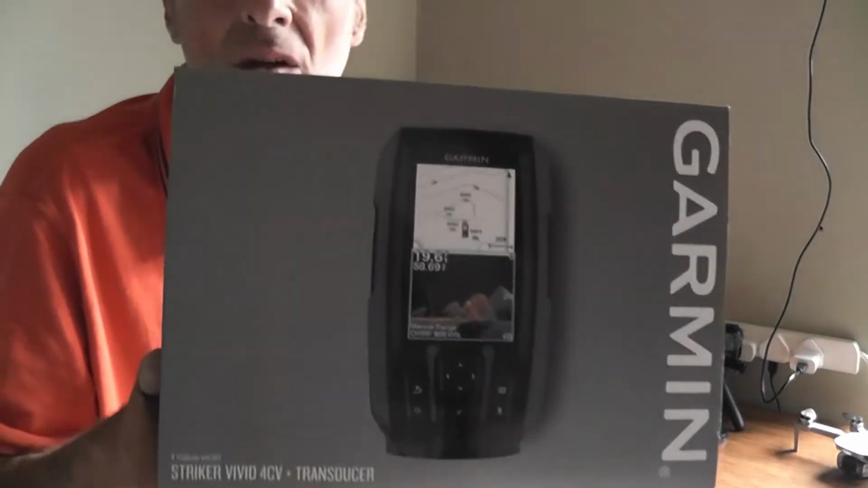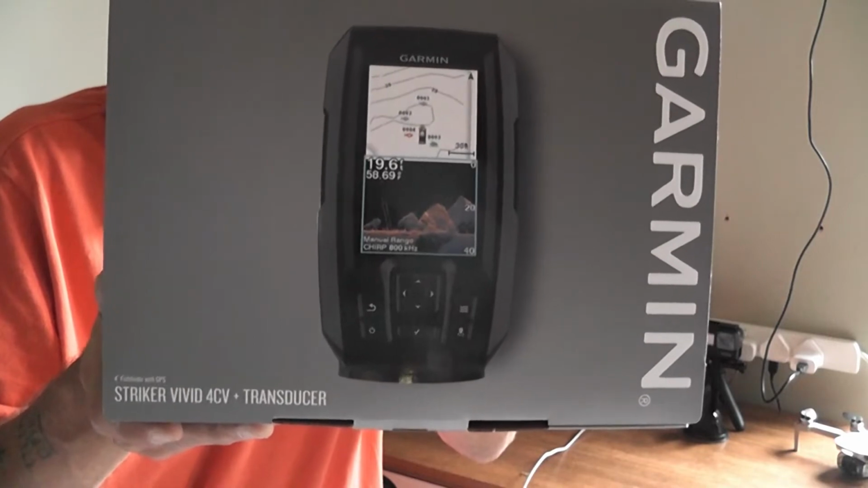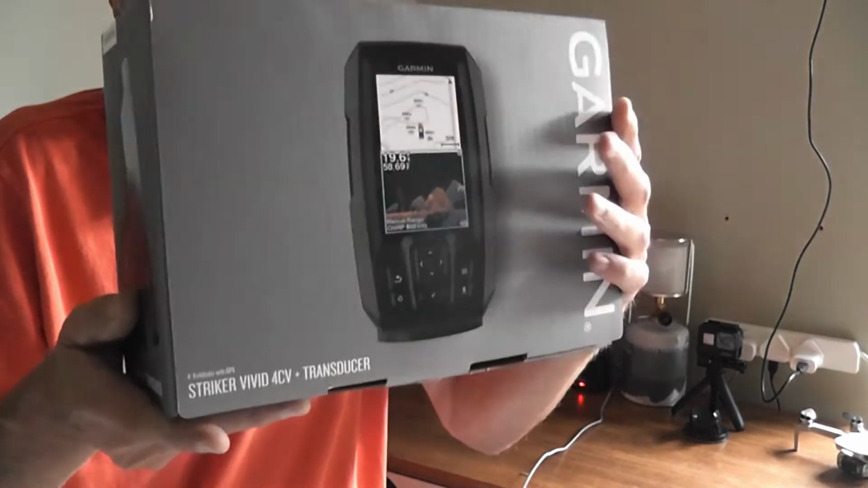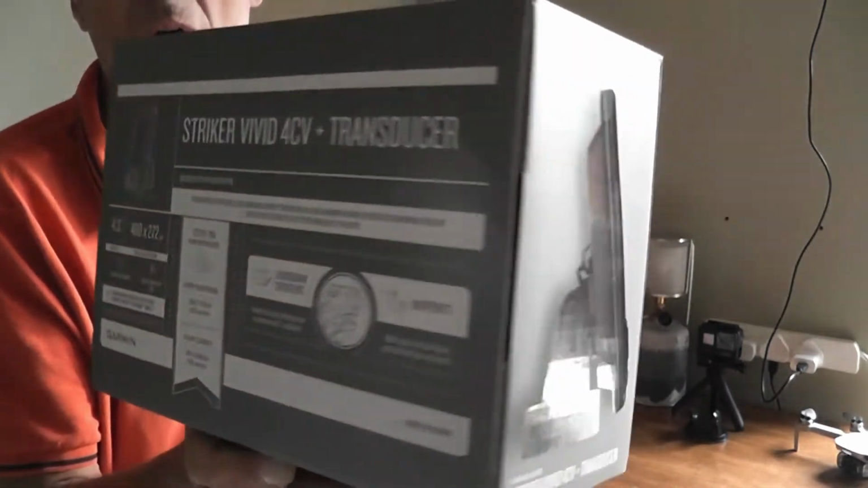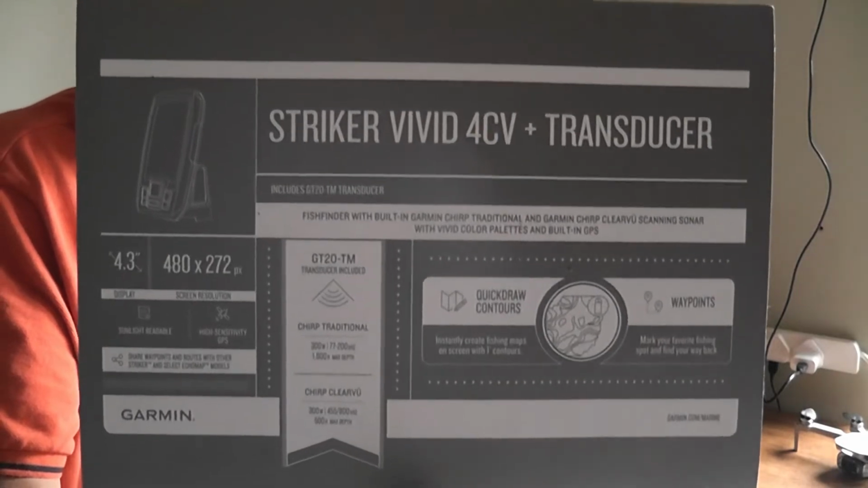Which I thought was quite frustrating. But anyway, this is what we're going to look at: the Garmin Vivid 4CV. Now, I have never ever used one of these, never. So for me, this is the first.